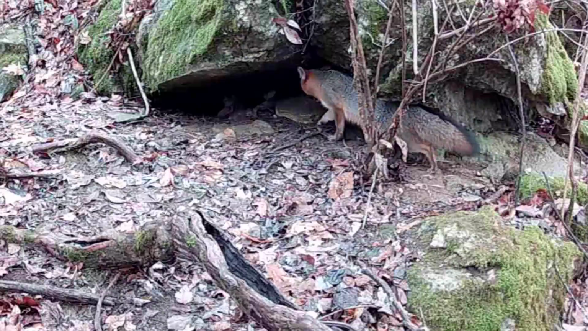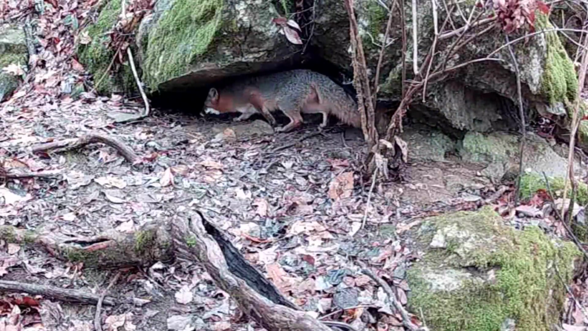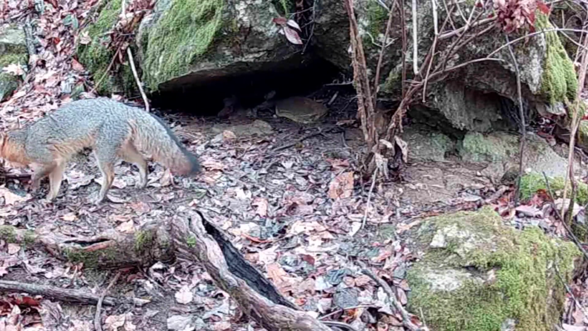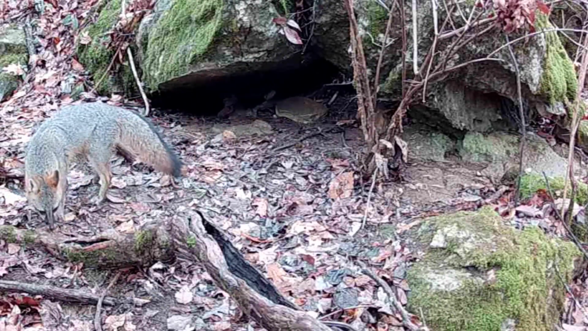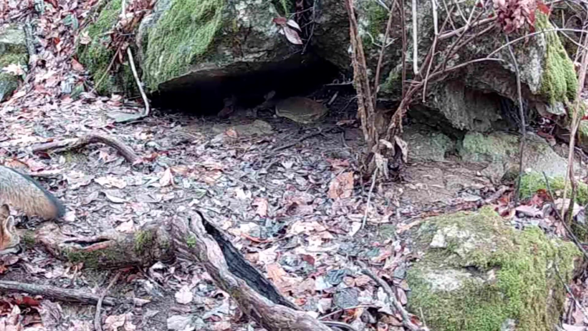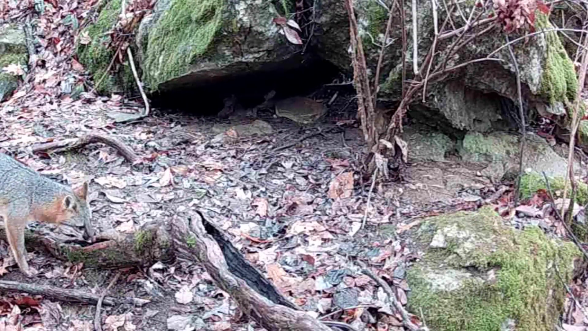And there's old Fred during the day. That's a rare treat. Ain't he pretty? Of course, that might be Betty. I can't really tell. But it's a beautiful spot.